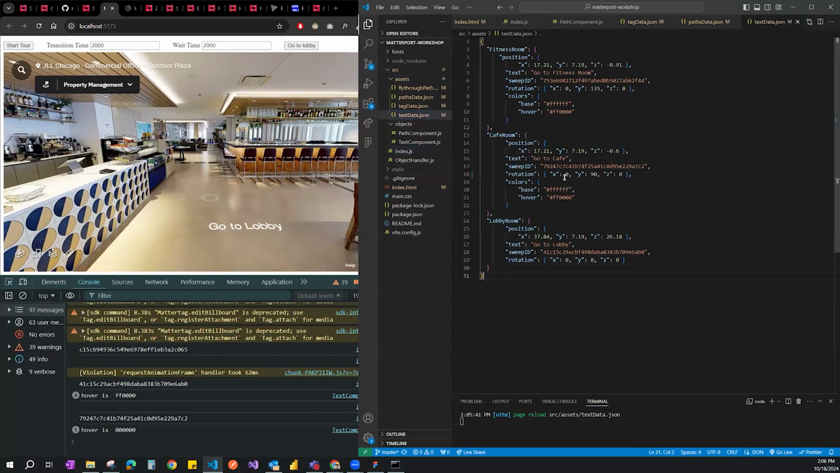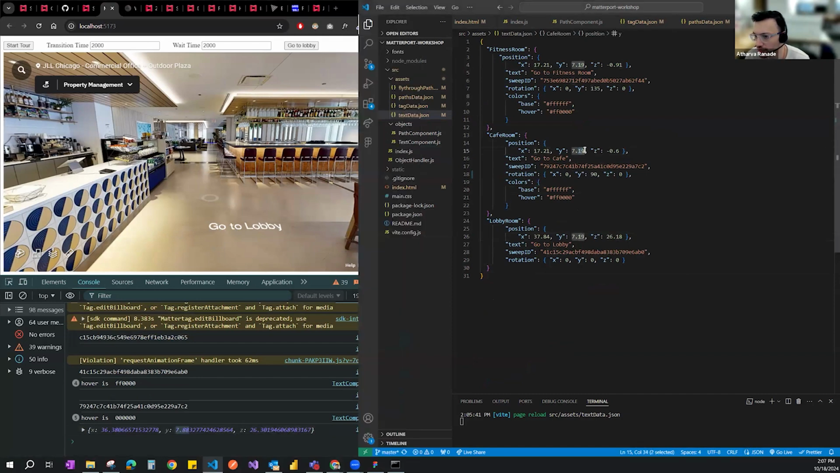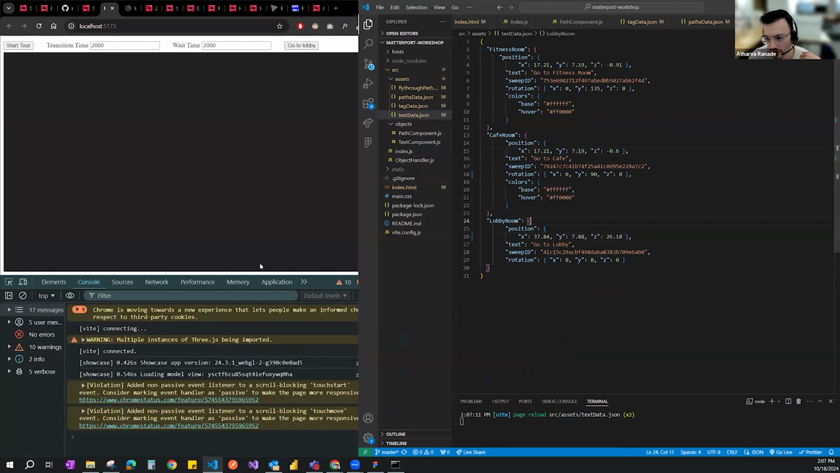But if I want this go to lobby to be at a certain height, maybe I can try this. I can click on that. It gives me Y 7.88. So I could use that here, lobby room 7.88 as my Y, and then the text would move up.